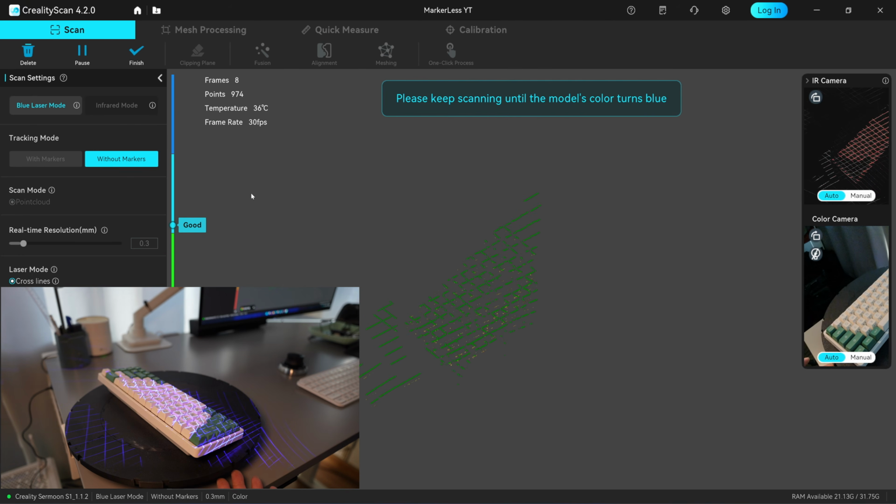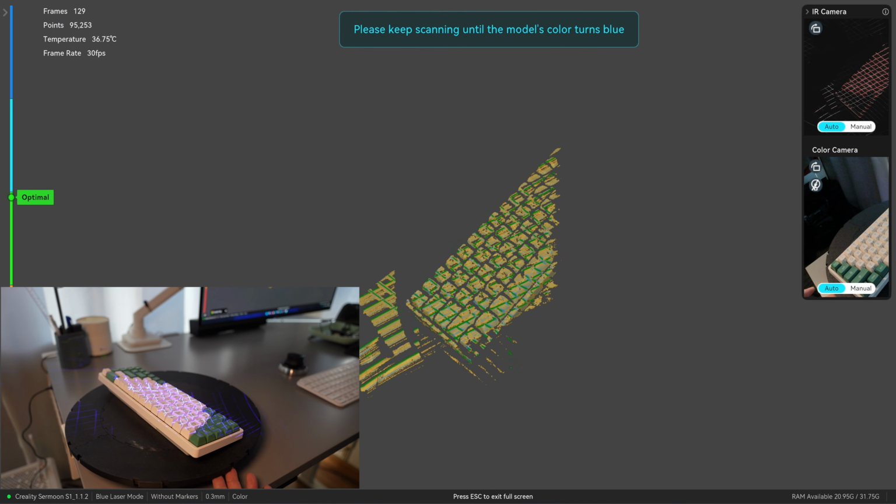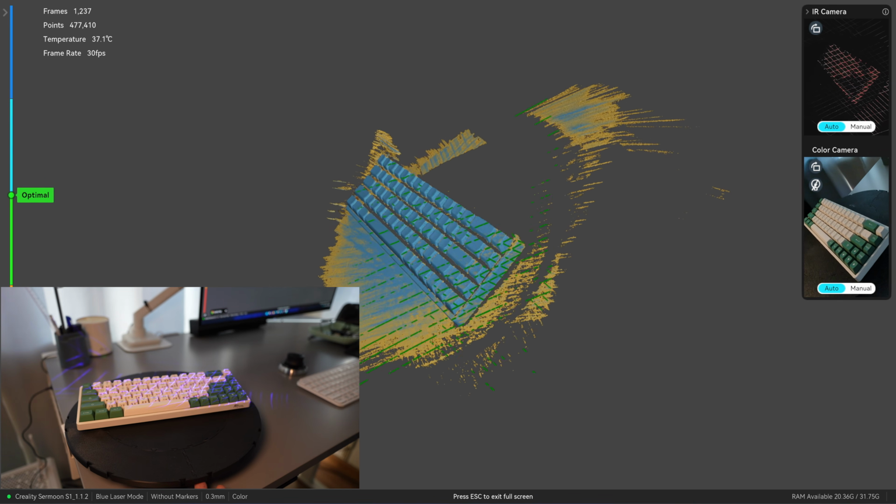Okay, now I'm scanning in markerless mode. Let's see if it can track this keyboard. So it's still tracking at this spot.